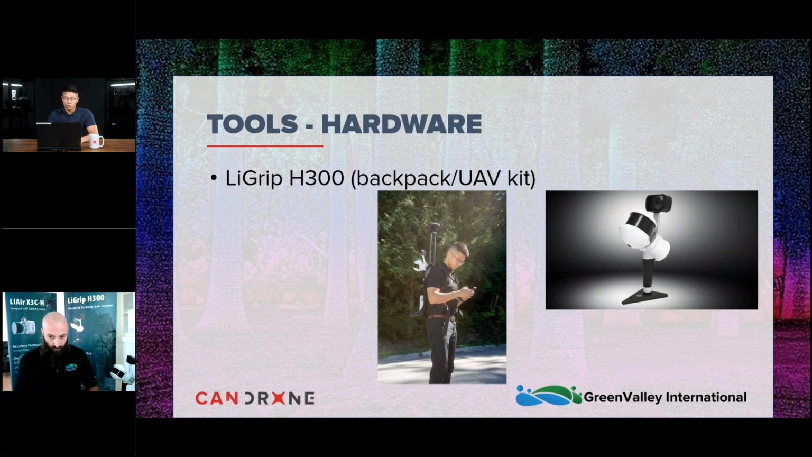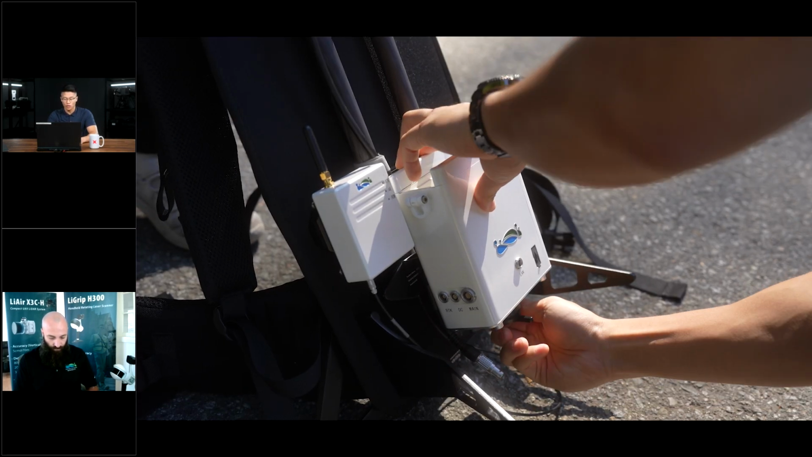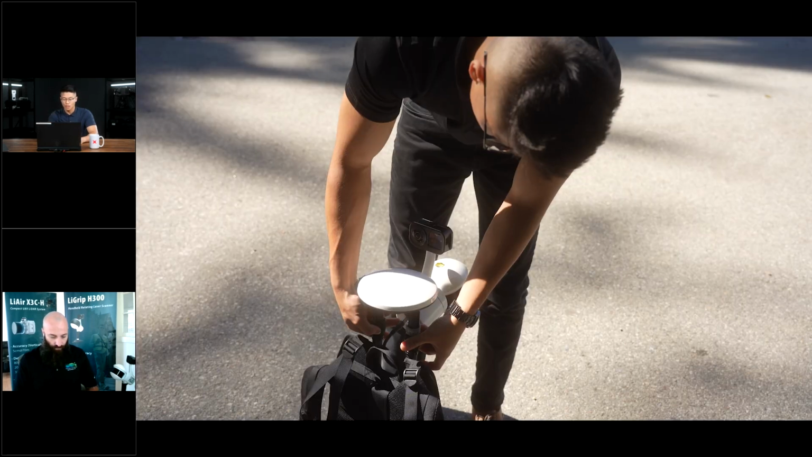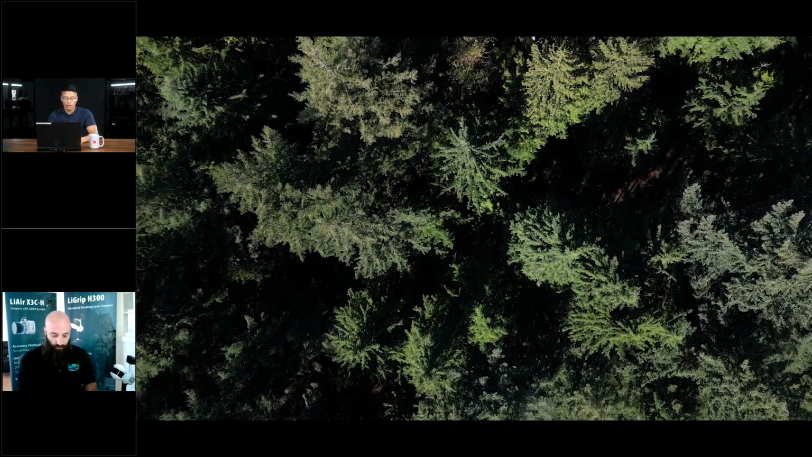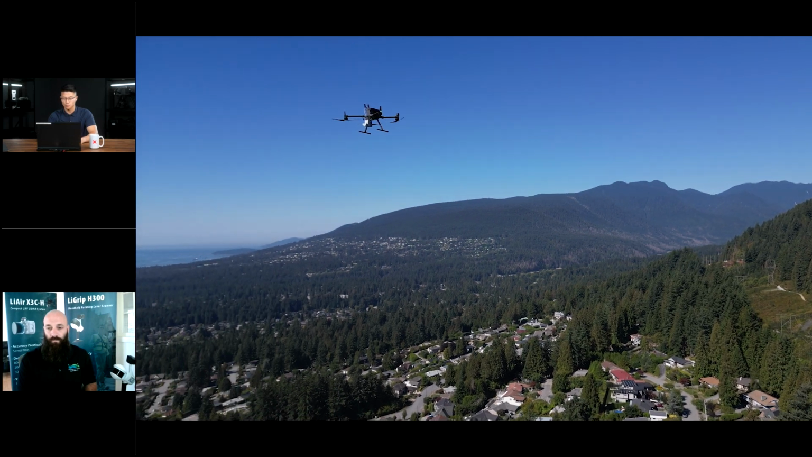The tools that we used in this scan was the LiGrip H300. That was paired with the backpack and UAV kit. We also use the LiBase, which provides PPK GNSS for our solution. And then we also use the DJI M350. So this is DJI's flagship Matrice series.